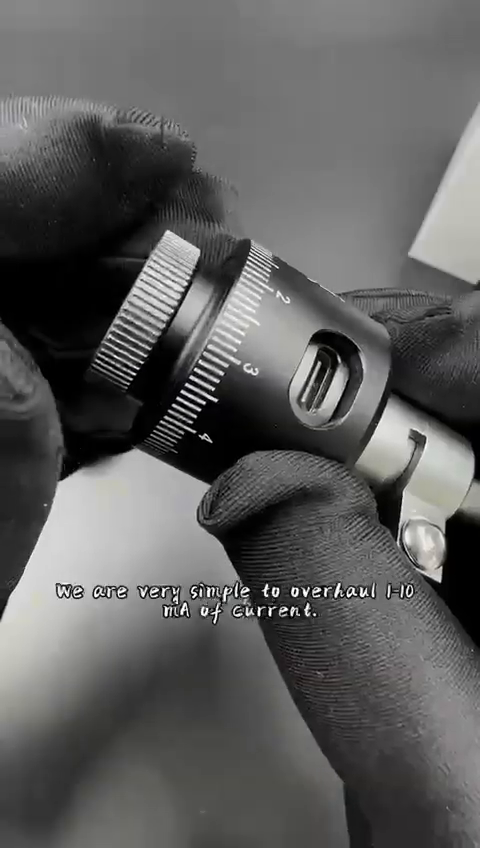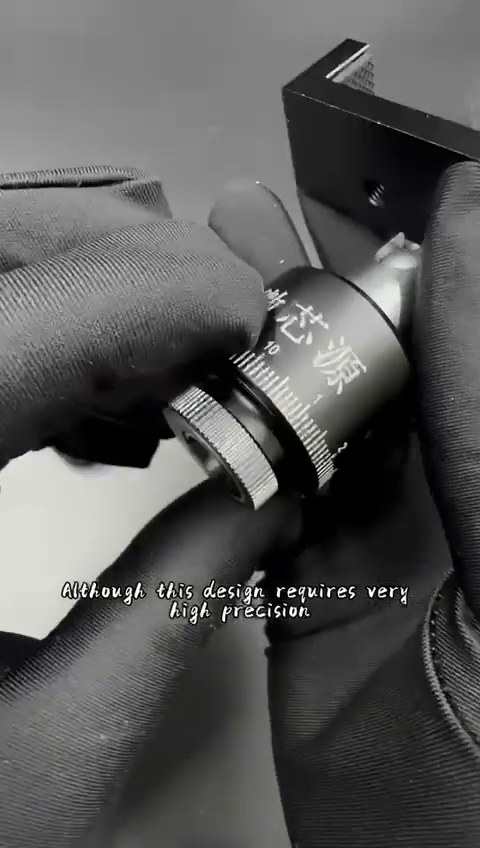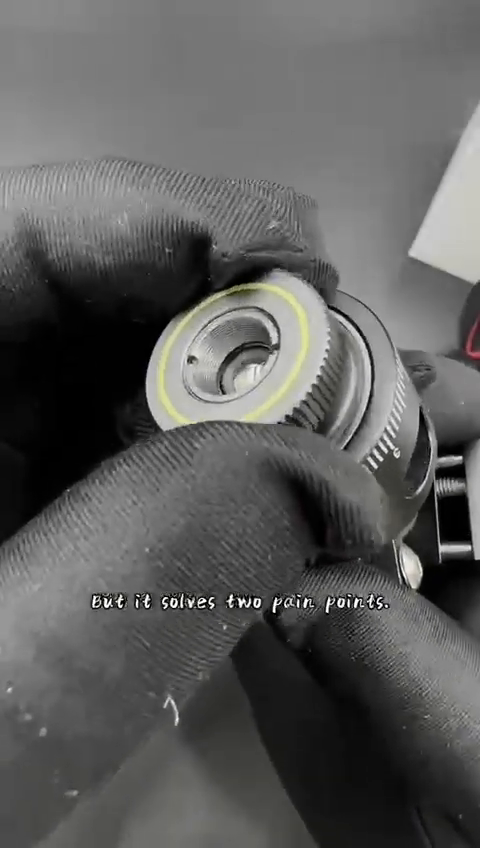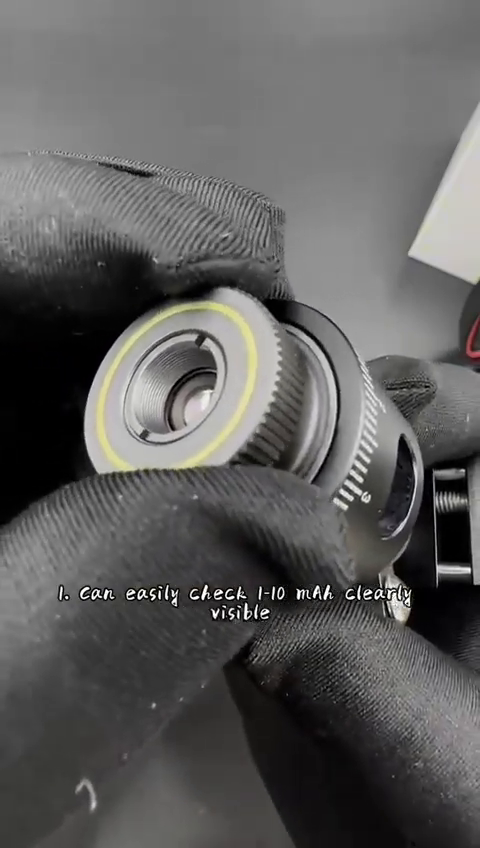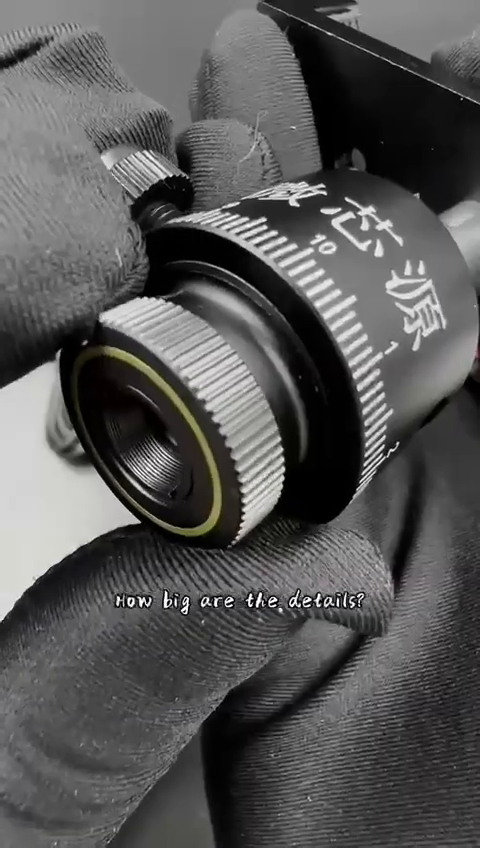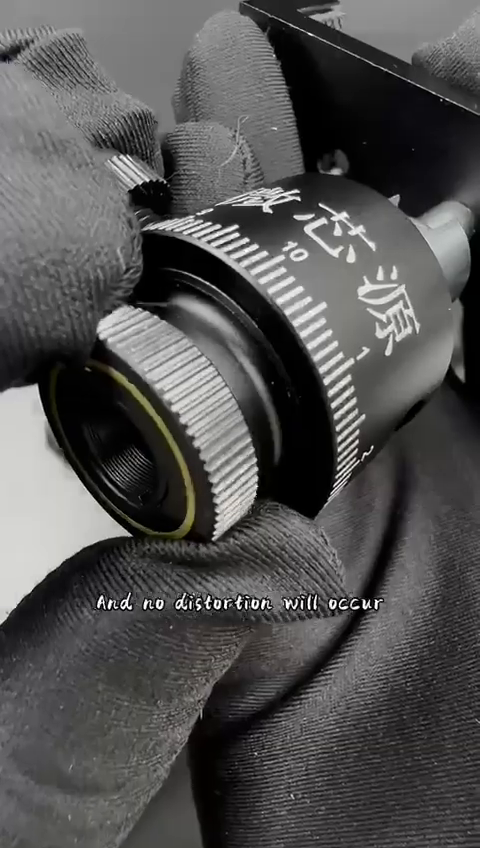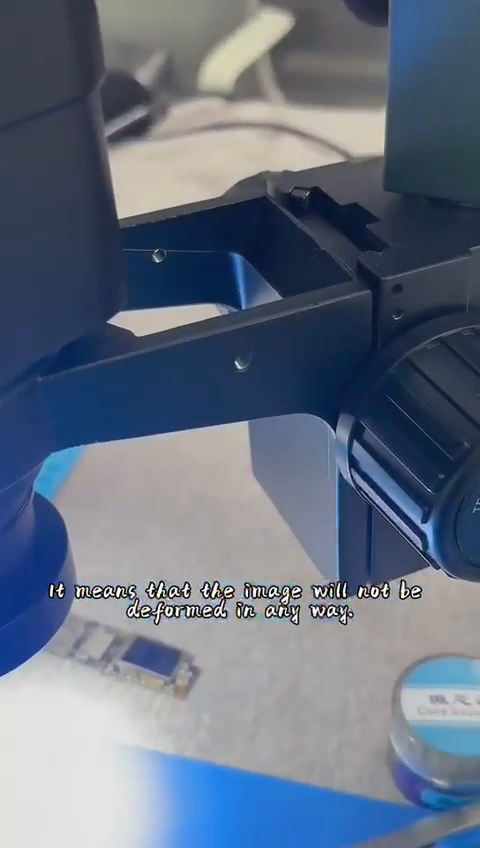So that we are very simple to overhaul 1-10 mA of current, although this design requires very high precision. But it solves two pain points. 1. Can easily check 1-10 mA clearly visible. 2. No matter how big your image is, how big are the details? Still very clear. And no distortion will occur. It means that the image will not be deformed in any way.